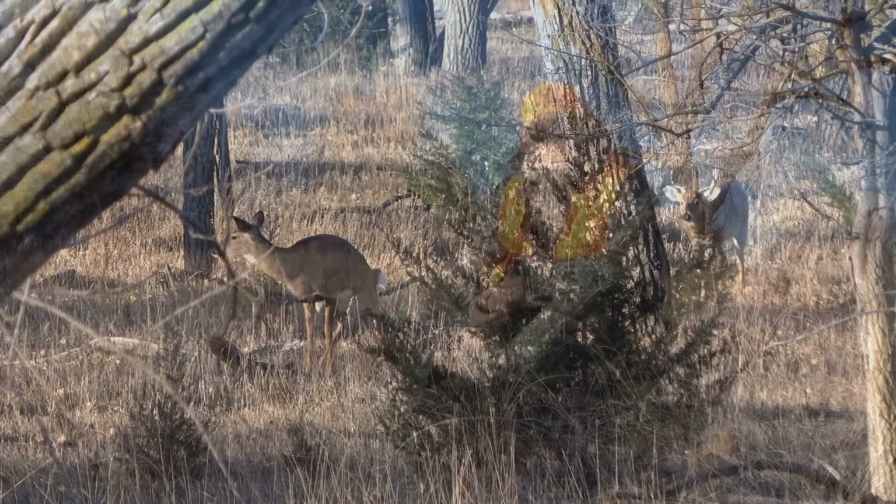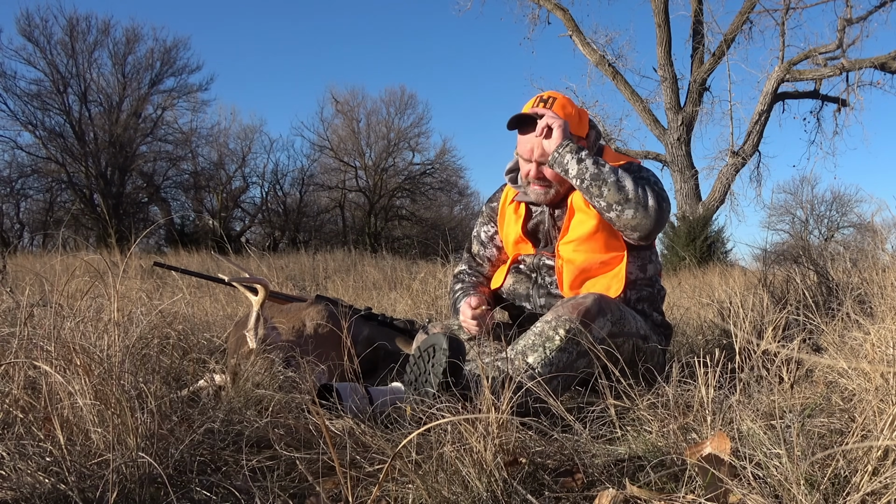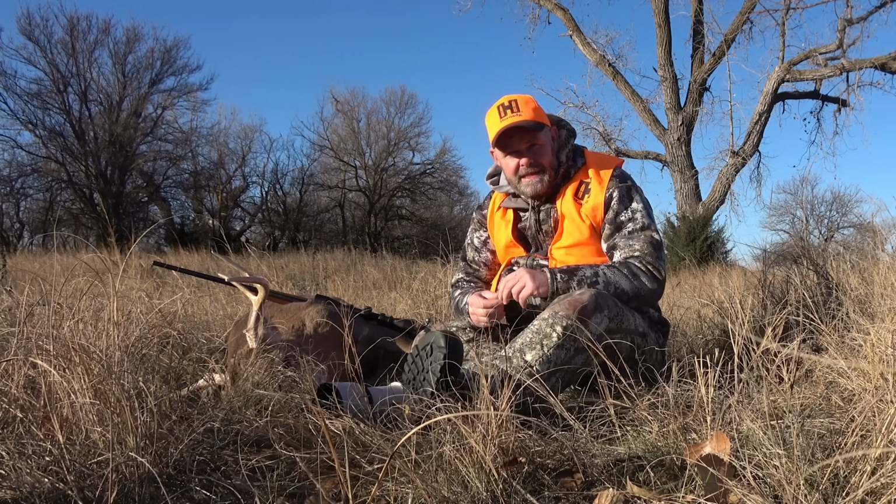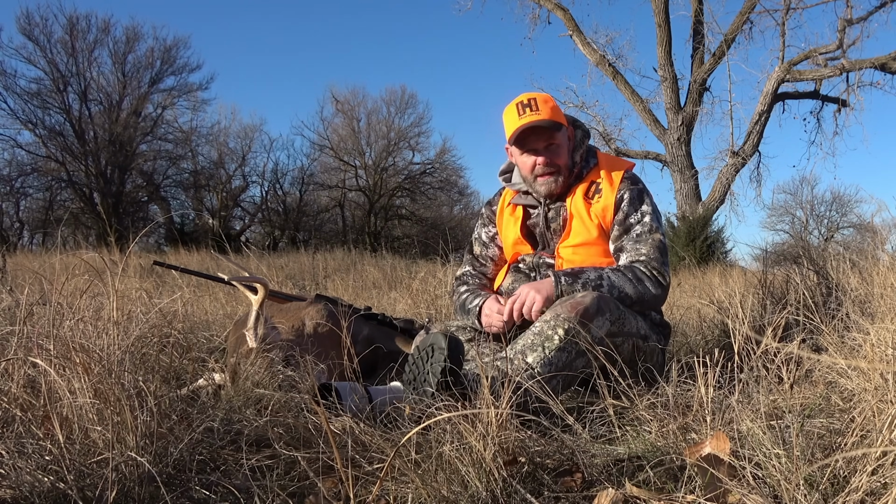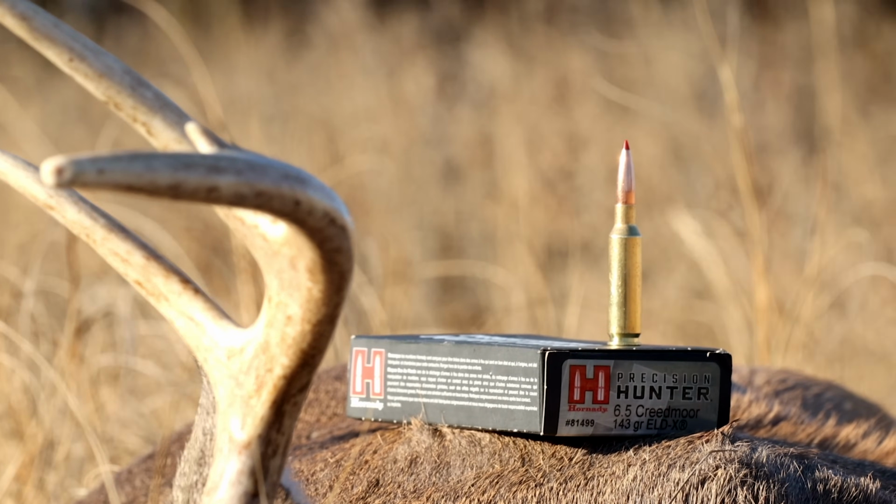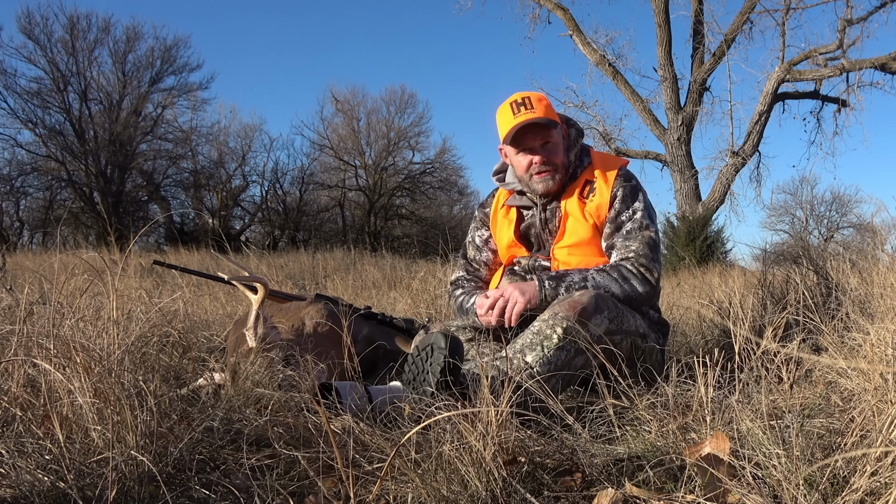There is a first time for everything, and for me today there were two first times. One of the first times was that I took my first American whitetail deer, which was a nice experience. The other first time was that I took an animal with the 6.5 Creedmoor, which I heard a lot of good things about, but never shot it myself. So when I got the opportunity here in Nebraska, I took it.